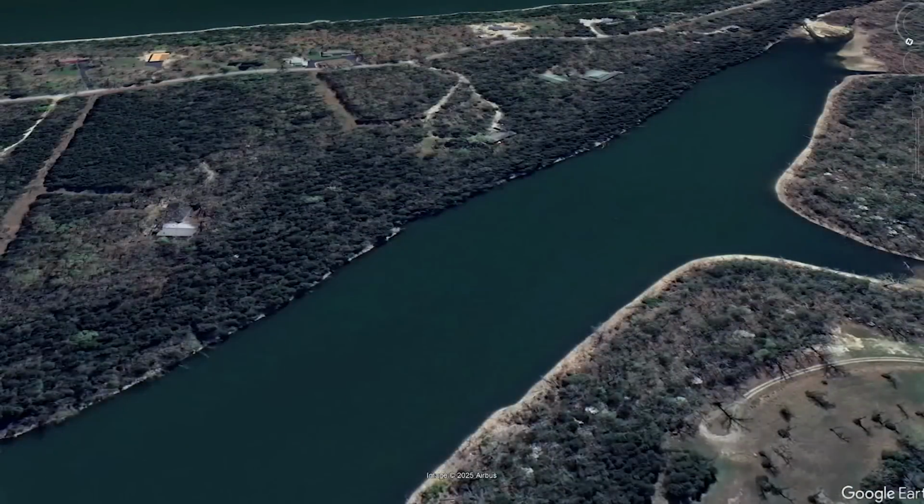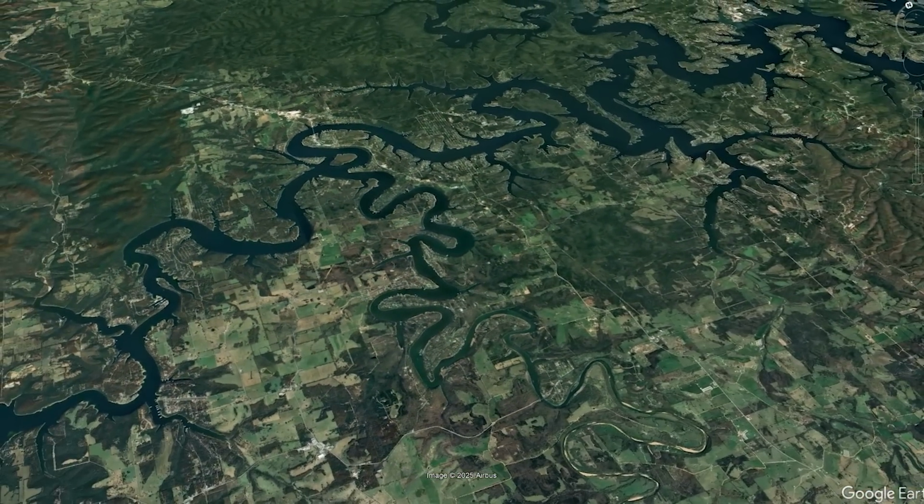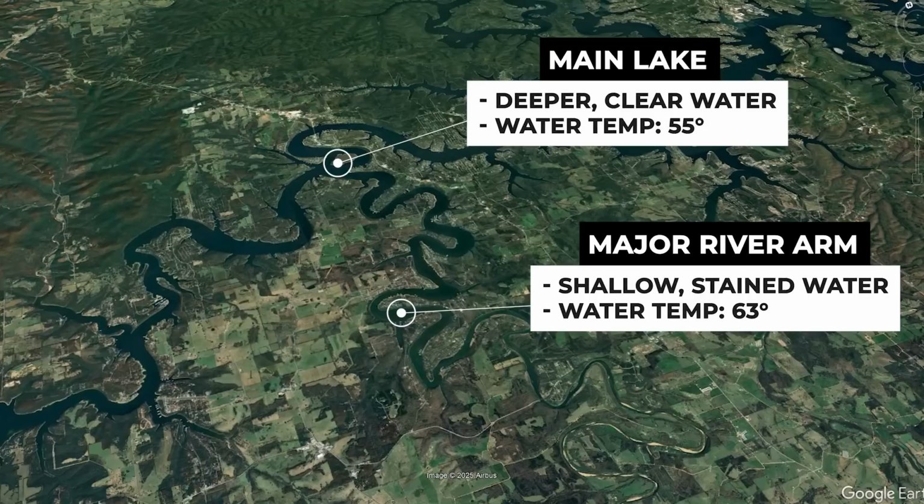Now let me explain how I picked the bank where I just caught this fish. As I mentioned earlier, I'm fishing up one of the major river arms on Table Rock Lake. The main lake has relatively clear and deep water, but these river arms are shallower and muddier. This shallow, muddy water is going to warm up quicker when you have warming trends. This means the water temperature on the main lake is in the mid-50s, while the water temperature up this river is in the low 60s.